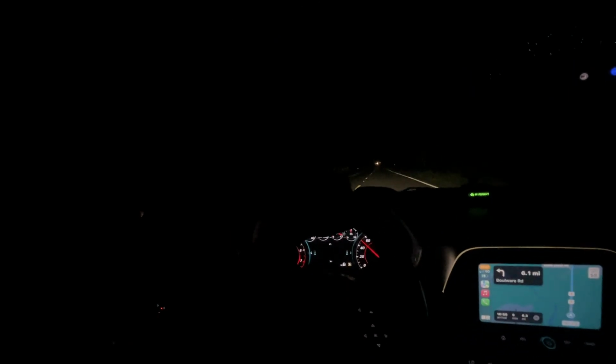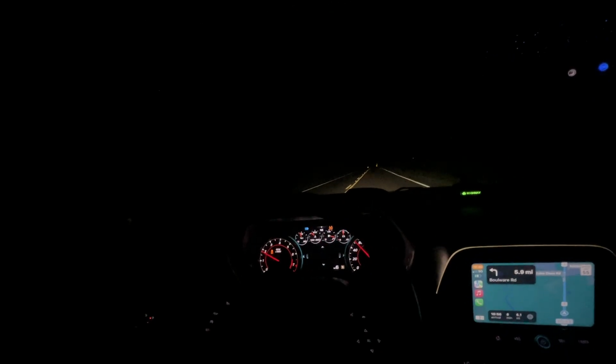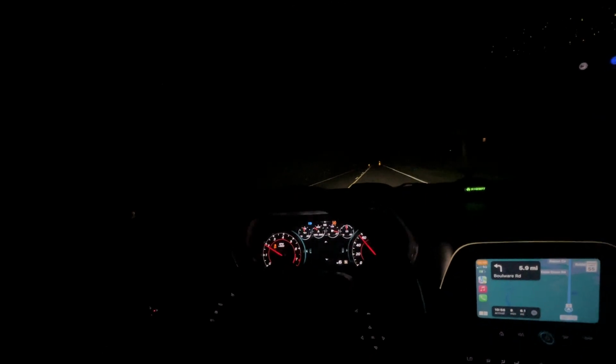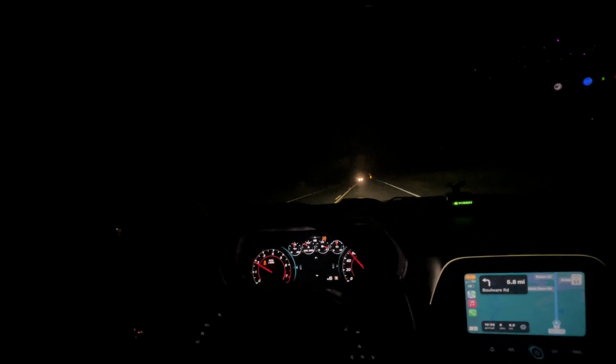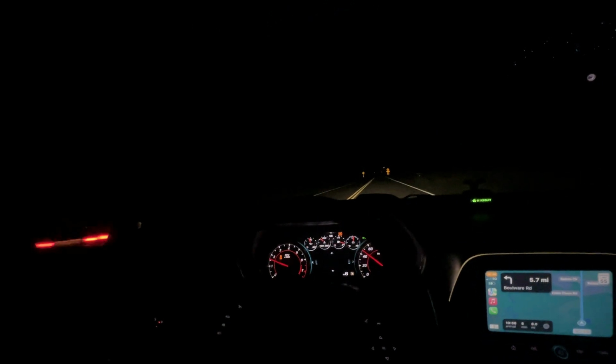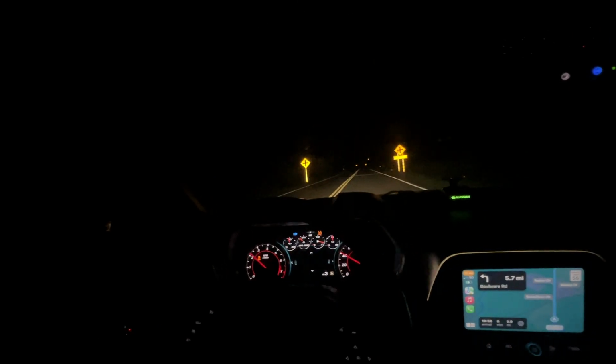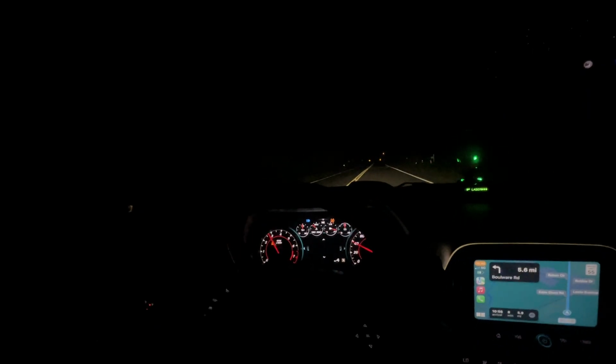I ain't gonna lie, I will give y'all a little pull right here. But we are like kinda in the country in the middle of nowhere. And deer just come out of nowhere sometimes. And I just don't think that's the smartest thing to do. But I give y'all little tiny pulls here and there. We just passed another Camaro. Alright, I'm gonna give y'all a pull right here. Oh, shit, I lied.